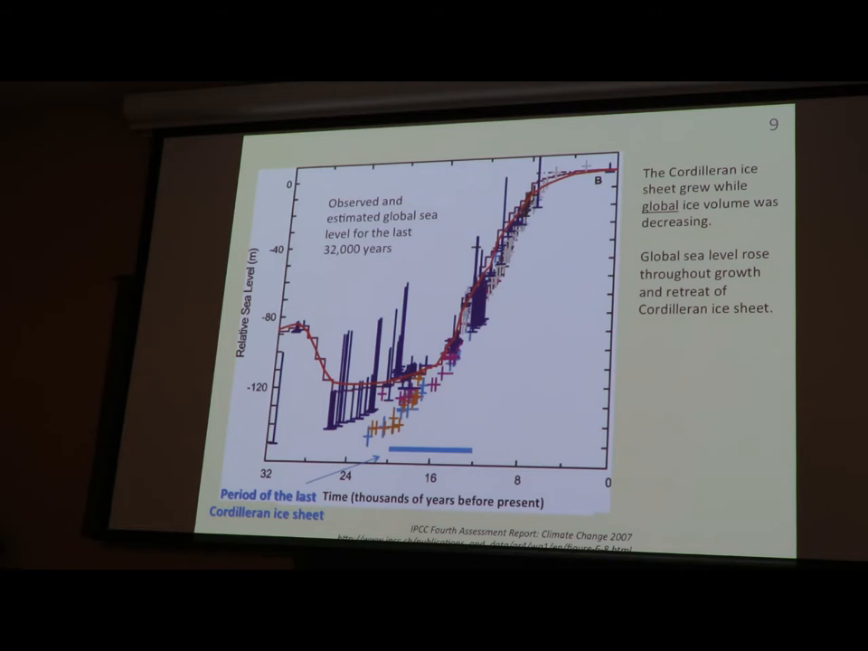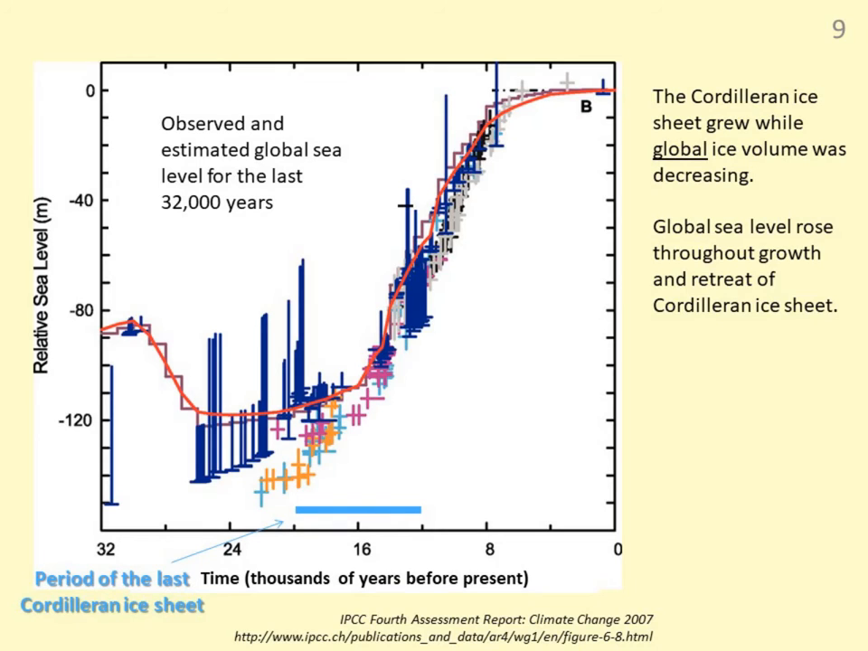ocean was filling, and so sea level dropped quite dramatically. This is a depiction of some of the data we have for the history of sea level over the last 32,000 years to present. And at 25,000 years ago, sea level was maybe 120 meters lower than it is at present on average around the world. And that's because that's the time of maximum ice accumulation throughout the world during the last ice age.